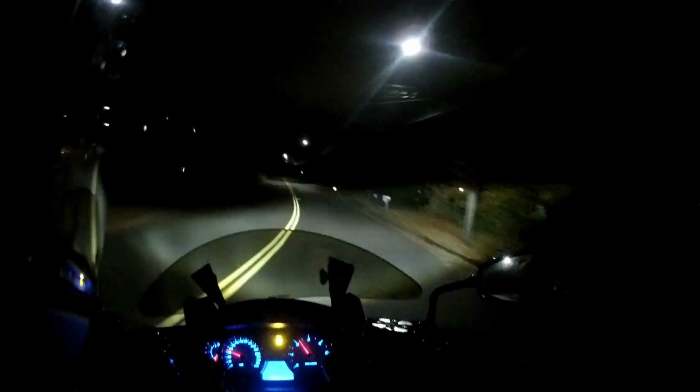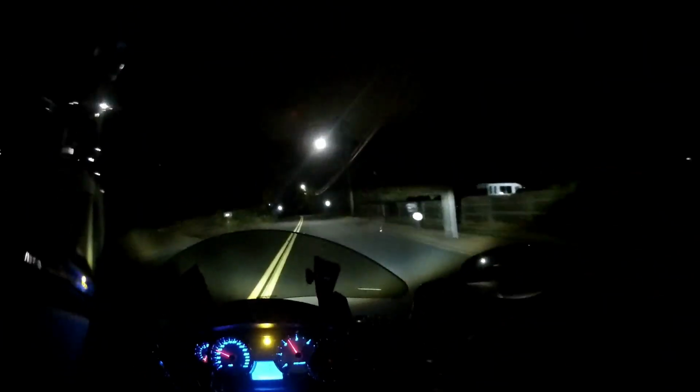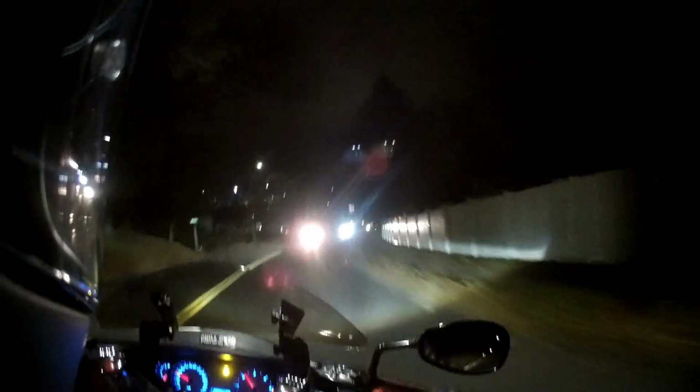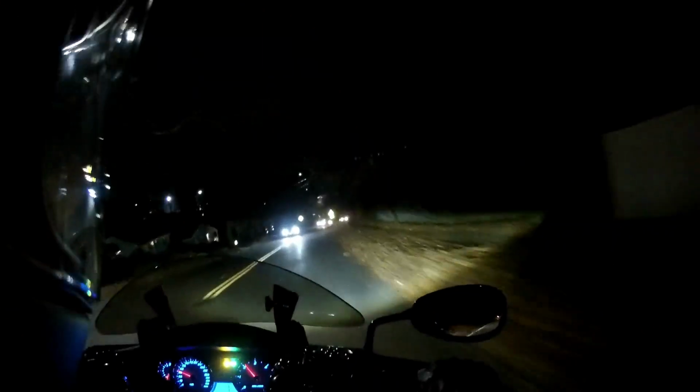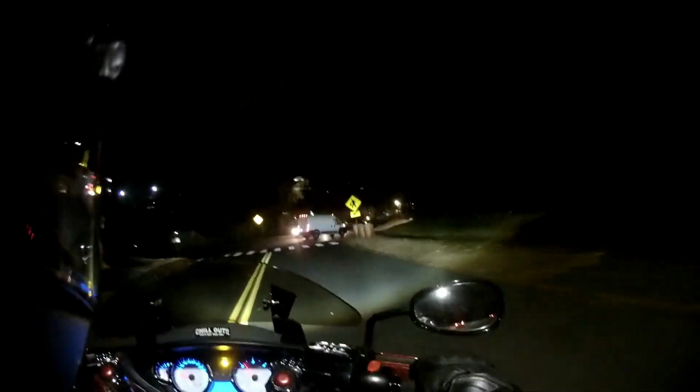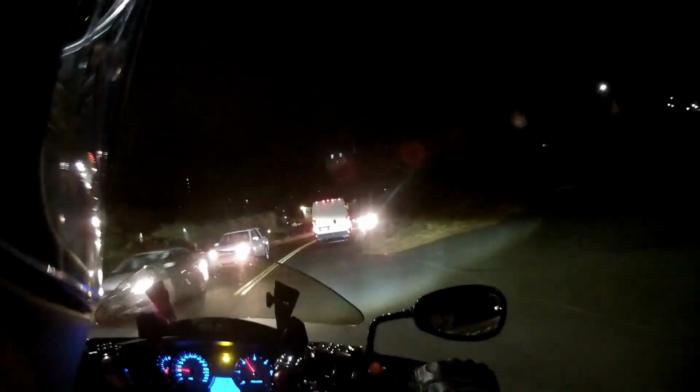I'm not going to run out though, and I'm not stopping for fuel. I'm going to put the bike away. I'll fill it up and seafoam it. Excellent maneuver.